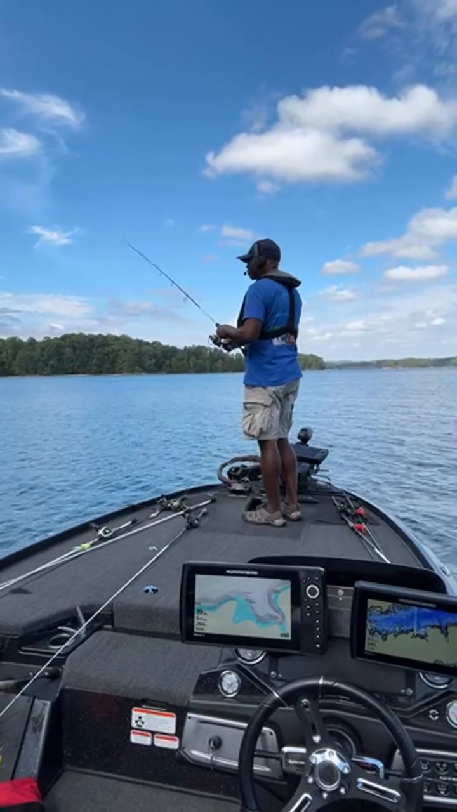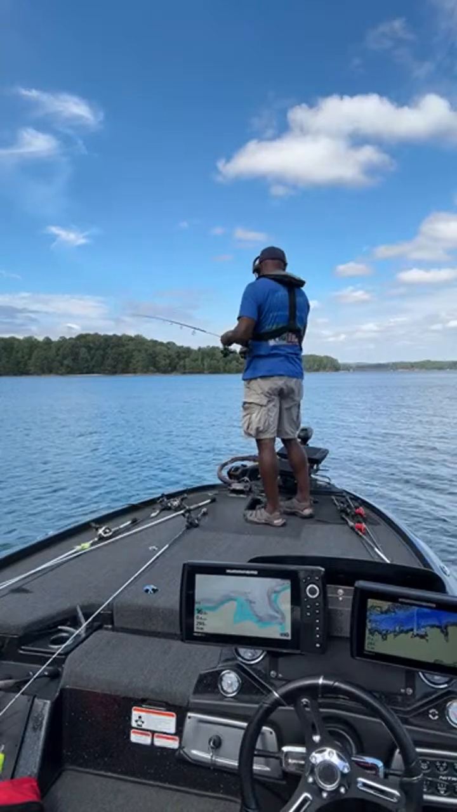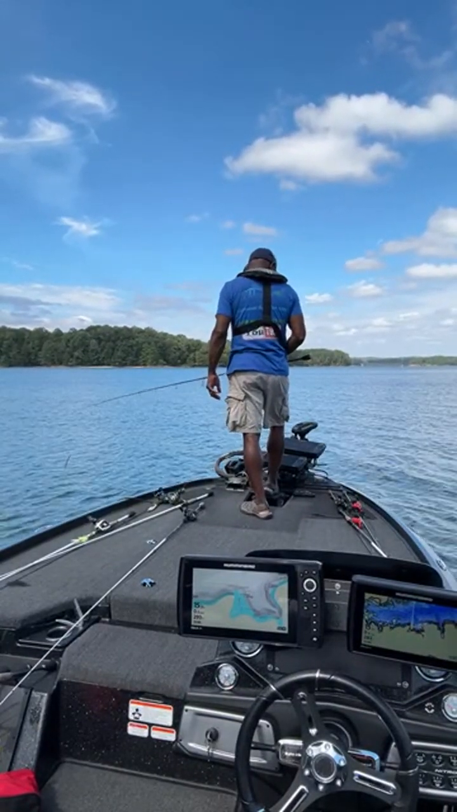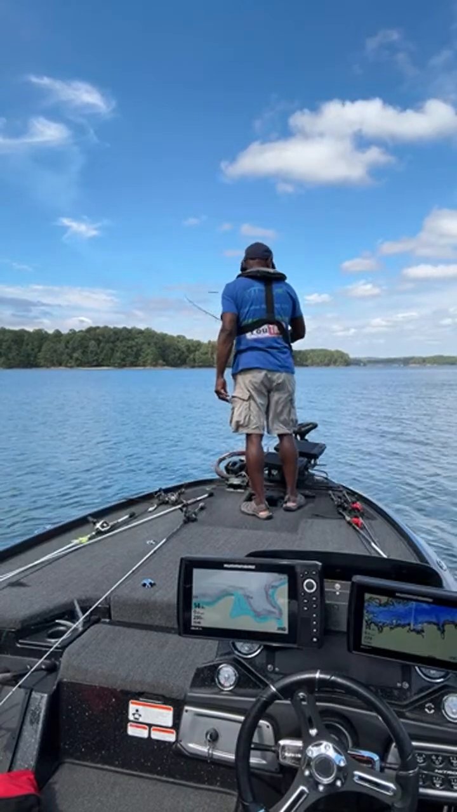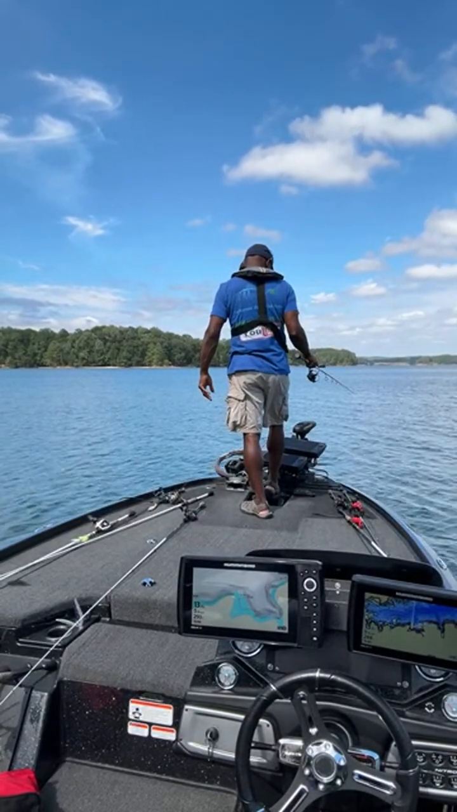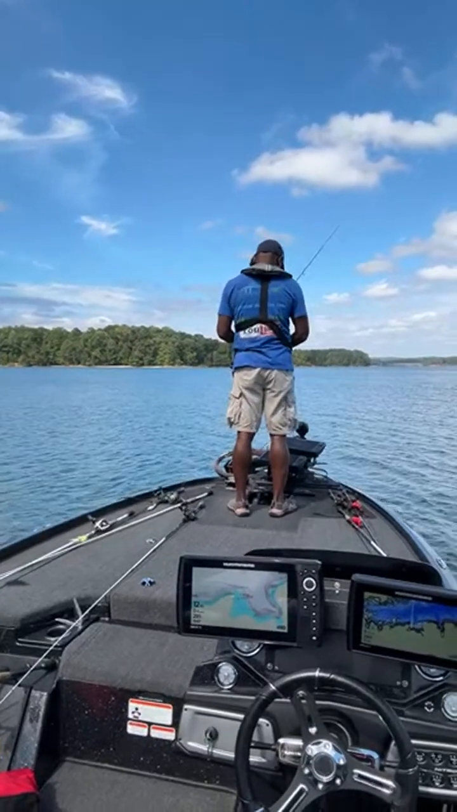All right, we're coming up on these rocks. Big Ivy said, use your 360. Let me go ahead and check out this 360 and see how it looks. See if it's going to show me some nice structure on these rocks. All right, let's see if we can make it happen, guys.